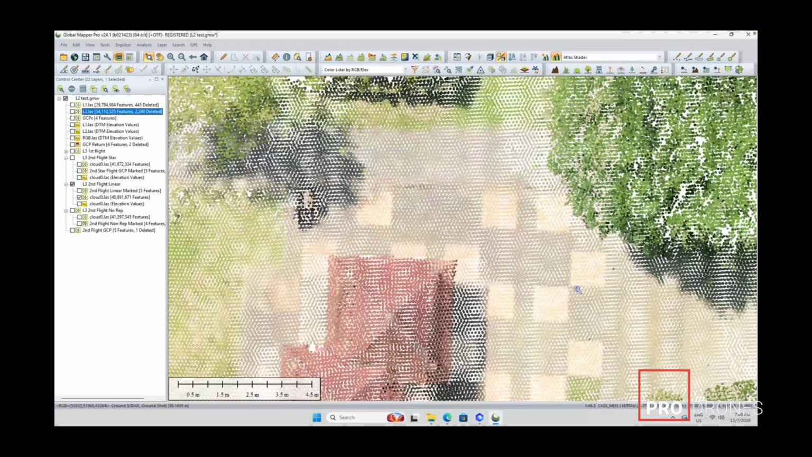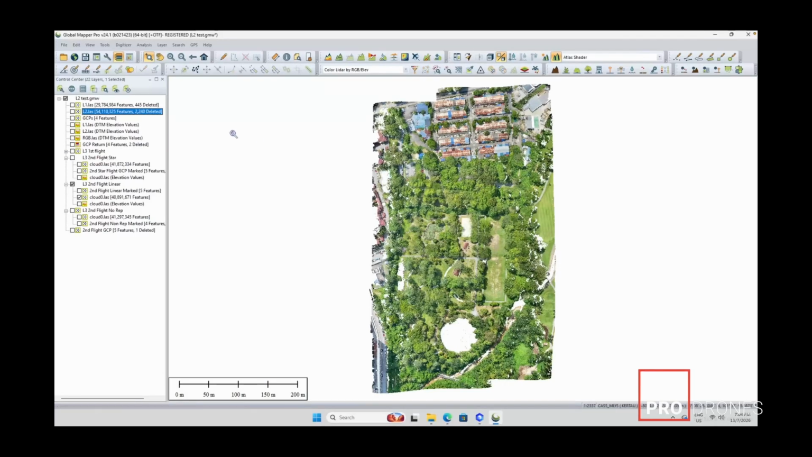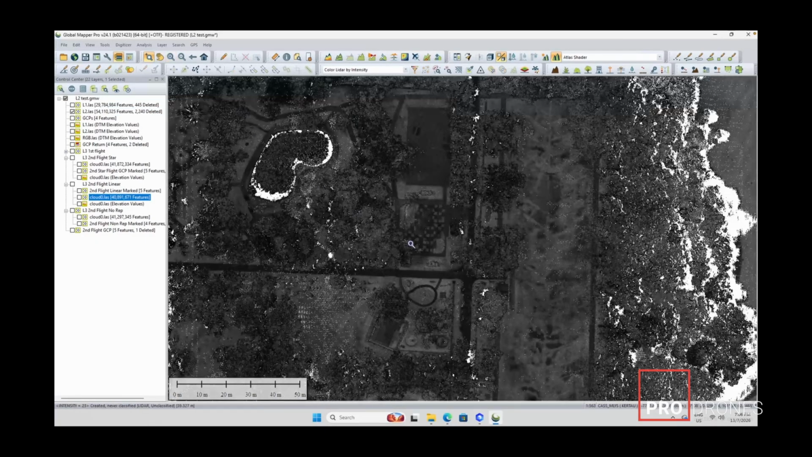Now, although the data is colorized much more accurately, I still do not recommend performing alignment using RGB. The best method is still to go by the intensity, because you're getting pure LiDAR returns. So let me find one just to show you. Now this is a good example of why intensity is actually a very good reference for alignment.